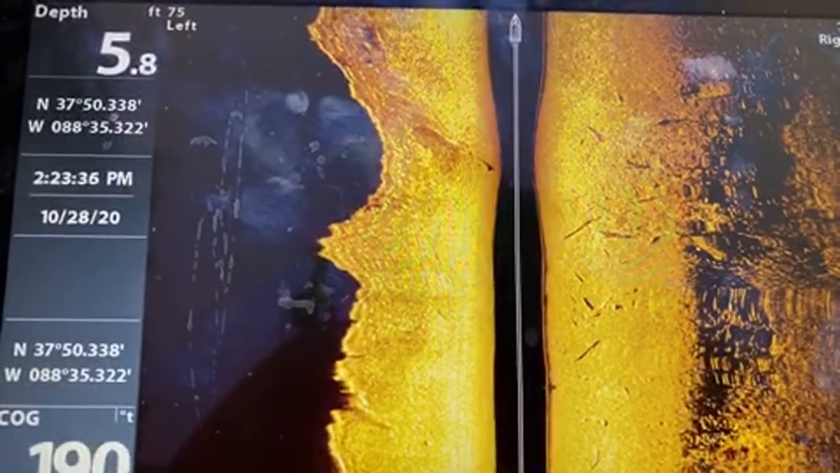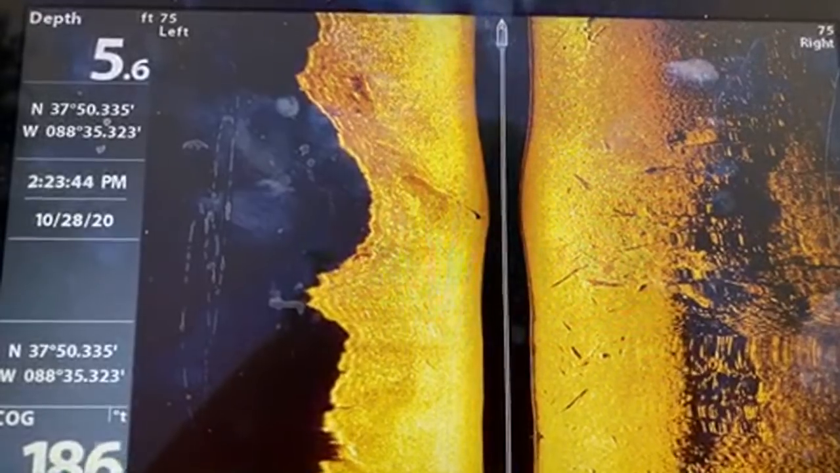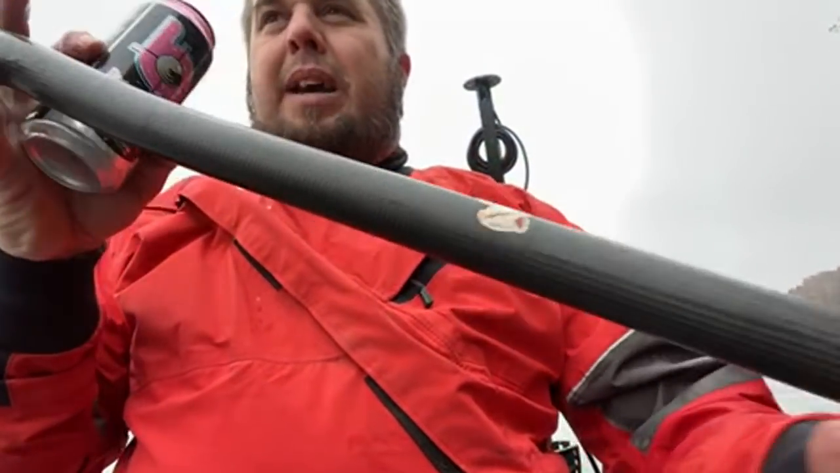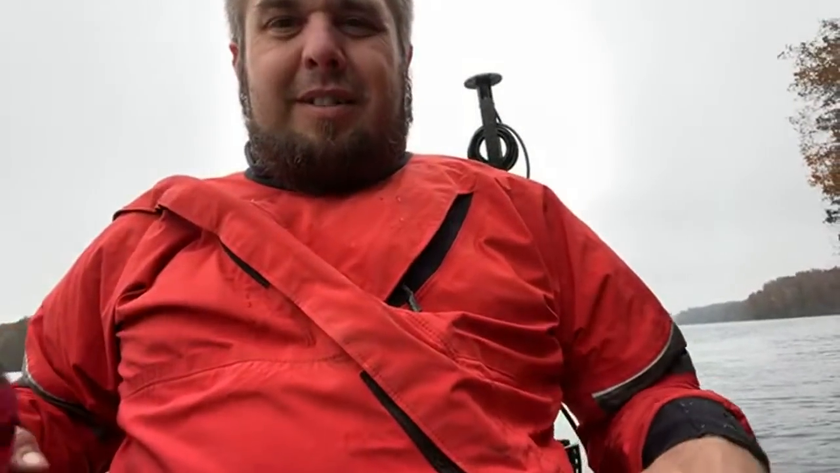We love our little battery electric motor. I have a little itty bitty one, so I'm gonna check it out. I got confused. All right, so as you all know, I'm not sponsored by Bang, and I'm getting thirsty, so excuse me.